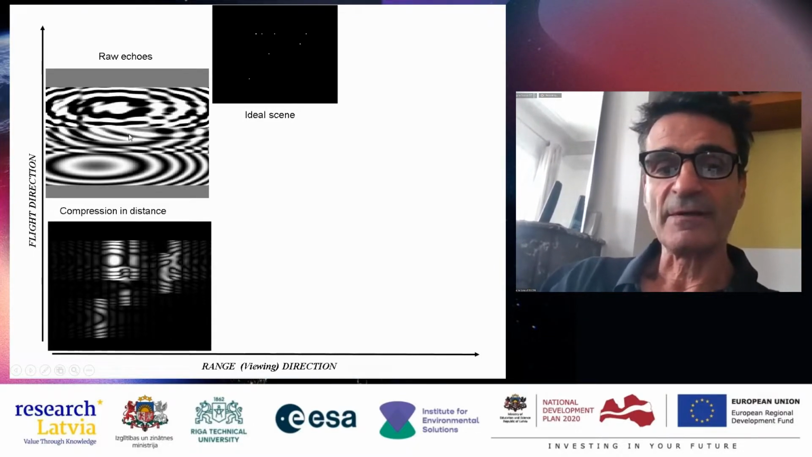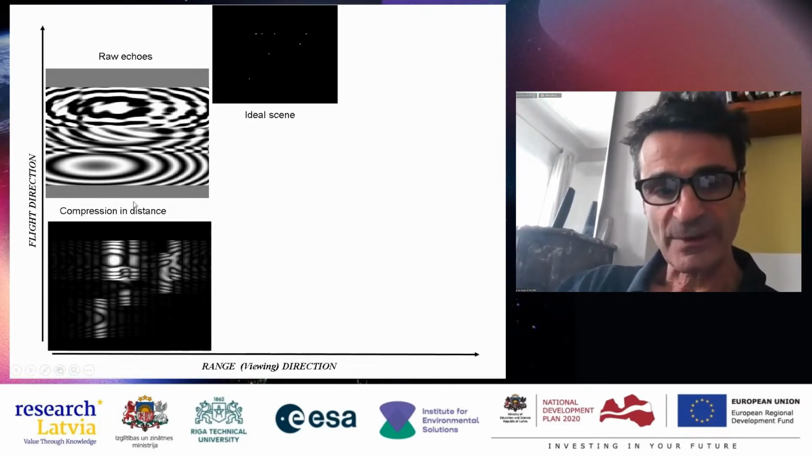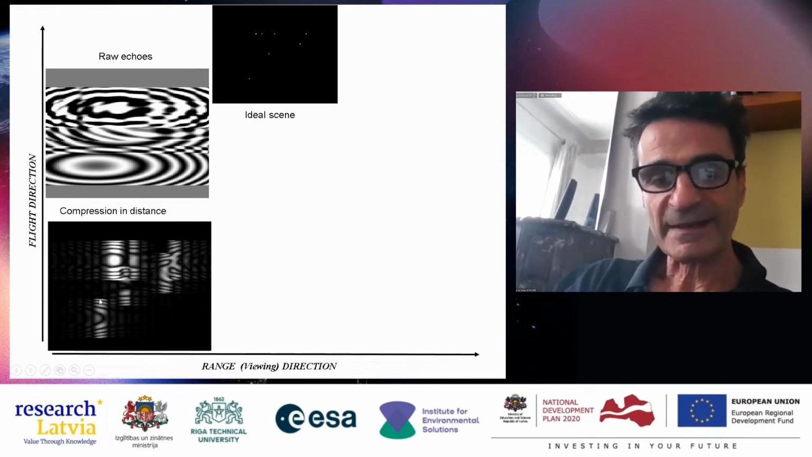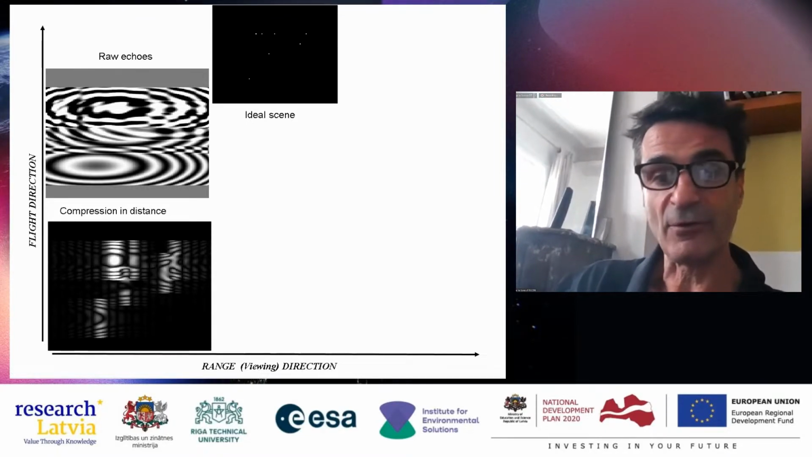And now, if you change the pulse and you increase the bandwidth, you see that you have improved a lot the spatial resolution in the range direction. But in the azimuthal direction, you have not improved. And this is not applicable for Earth surfaces.